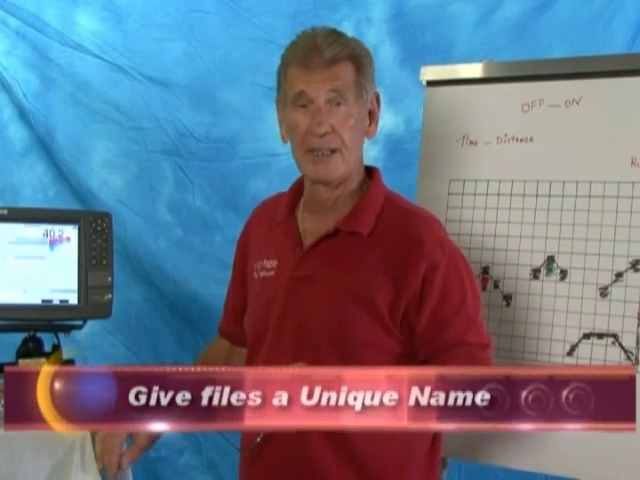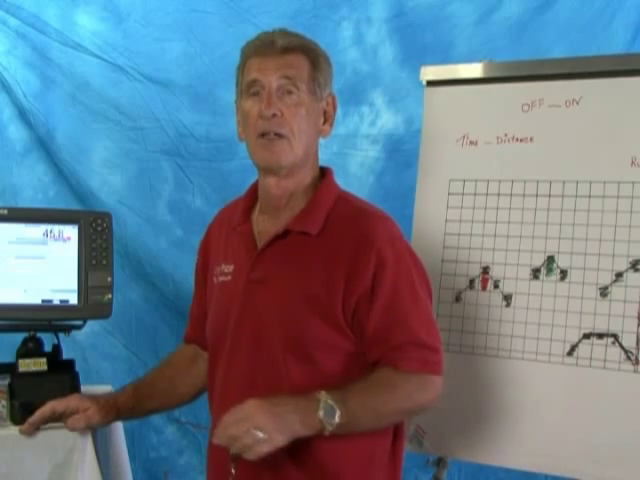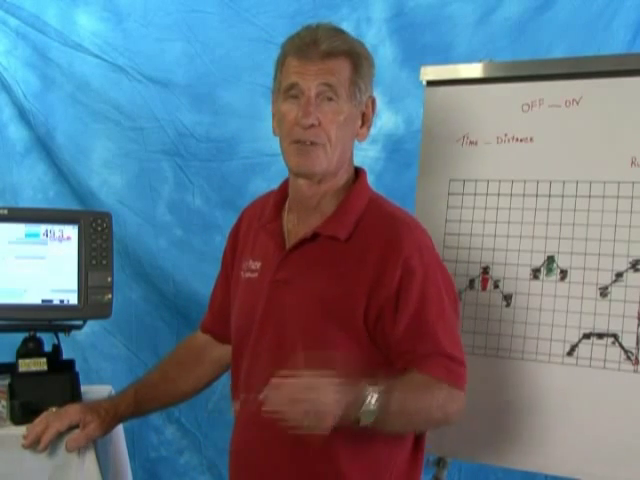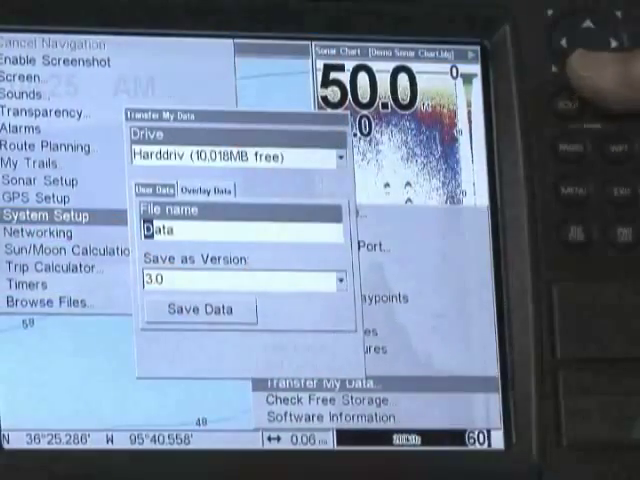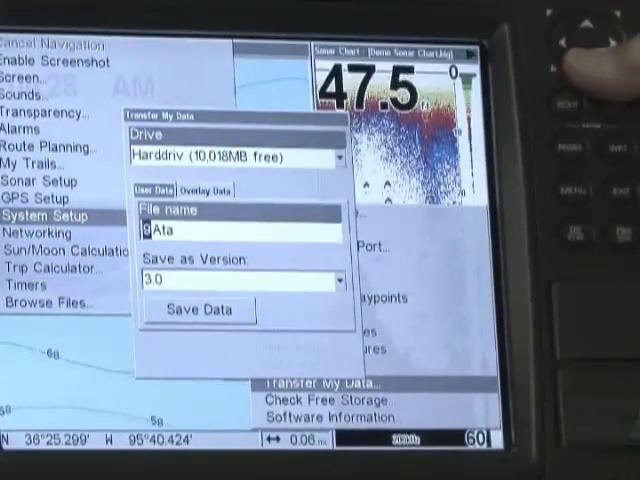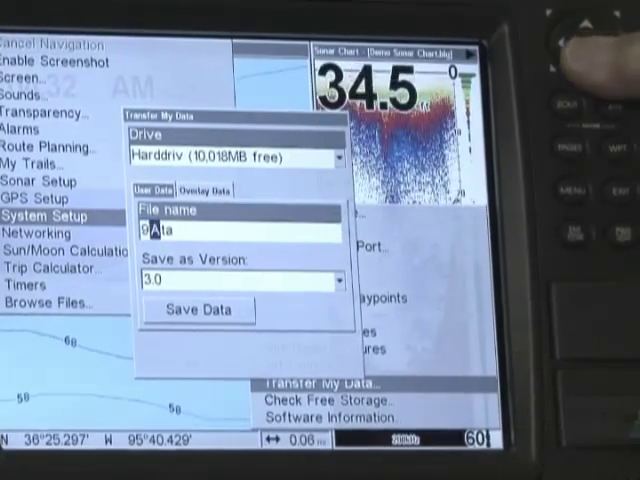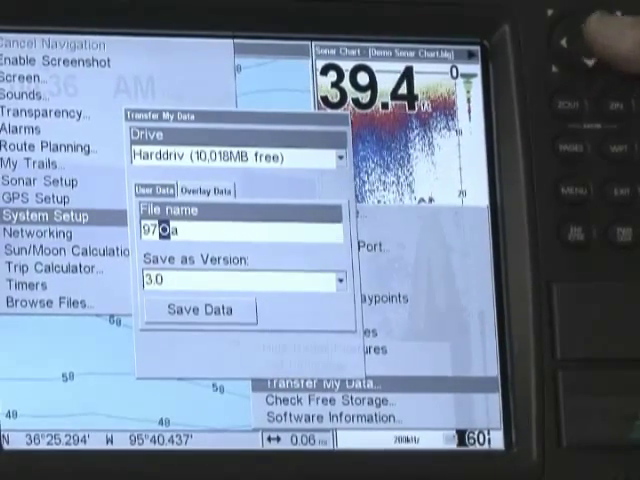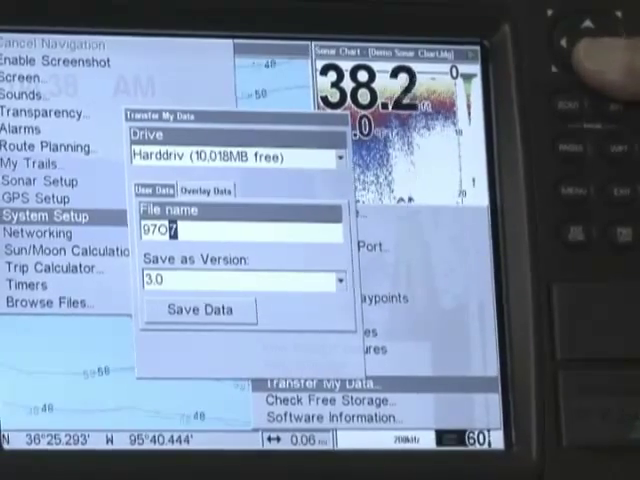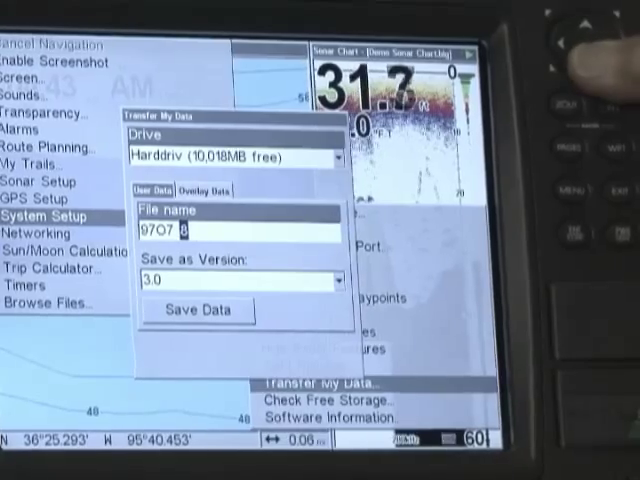Otherwise, you're going to name that data, and the next time you save it, it's going to be called data, and then it's going to be called data, and you don't know which data it is, what date you did it on. Believe me, not all of your children have different names, and all of your files need to have different names. I suggest, what I do, is I go punch that button, and then I go down now to the month, to the date, to the year, and what unit I took it out of.